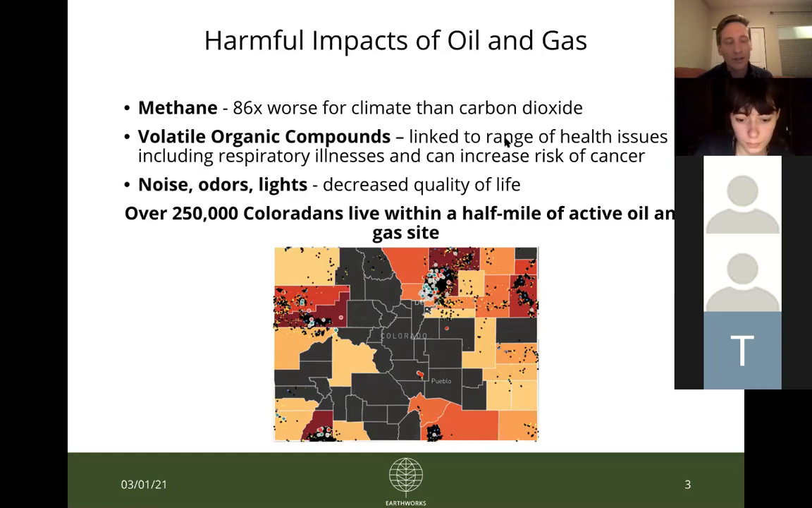And then just also for anyone who has had any experience with fracking sites, especially living nearby to a site, especially depending on the phase of production it's in, you're going to have a decreased quality of life from the noise, the odors, the lights, the truck traffic, the dust. These are pretty heavy industrialized operations, and having them next to homes is never really a good equation.